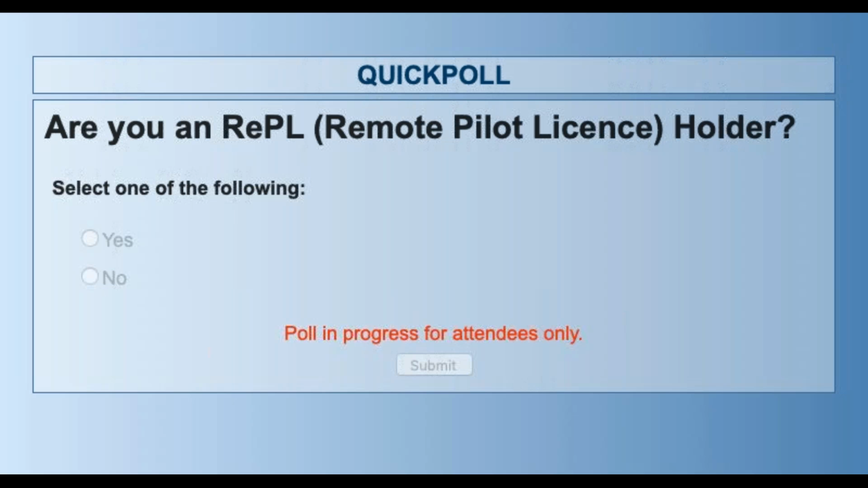Is it something perhaps you're working towards? So yeah, just let us know yes or no whether you've currently got your REPL and are currently operating drones, just to give us some idea of who we have in the audience today and how we can best help you out.